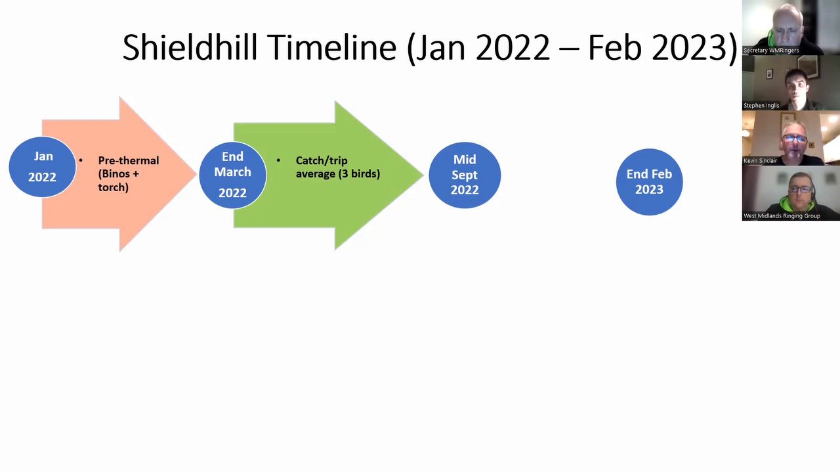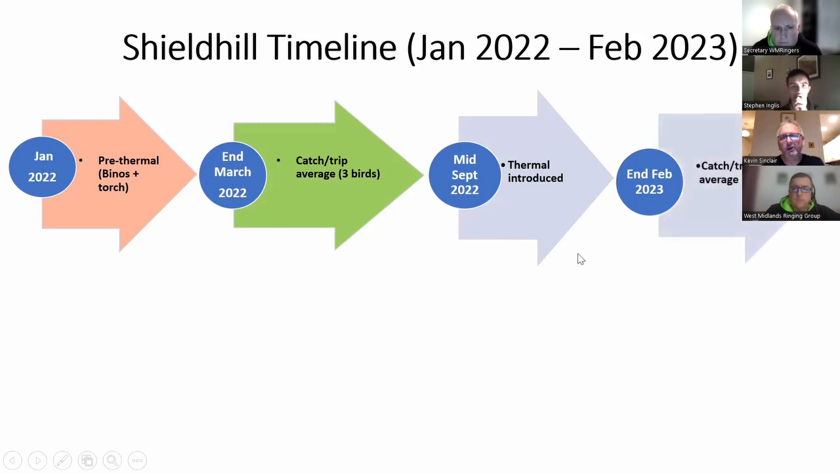Picking up again when the birds return in mid-September is when we introduced thermal last year. And it's the Pulsar Helion 2XP Pro that we use. And by the end of February this year, our catch per trip average had upped itself to about 5 birds.